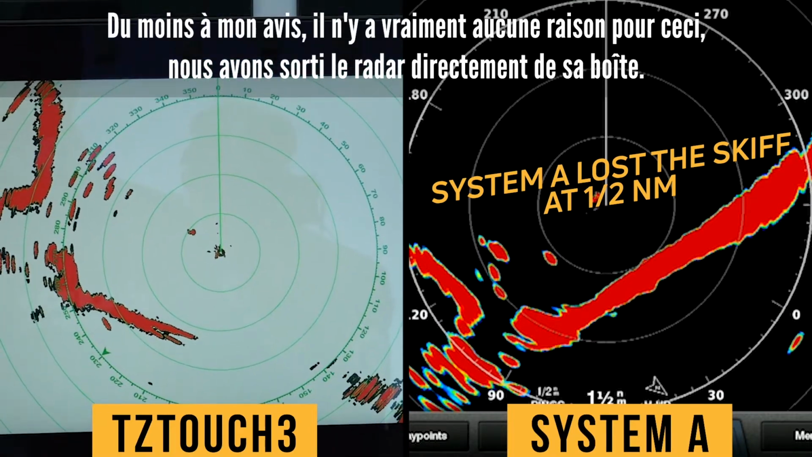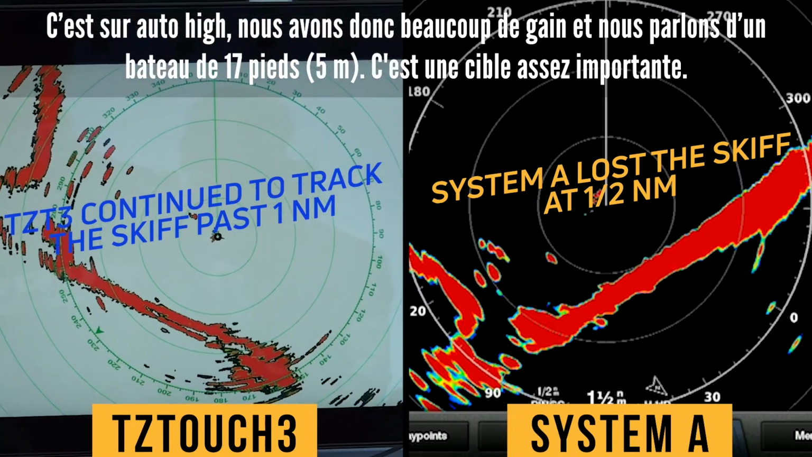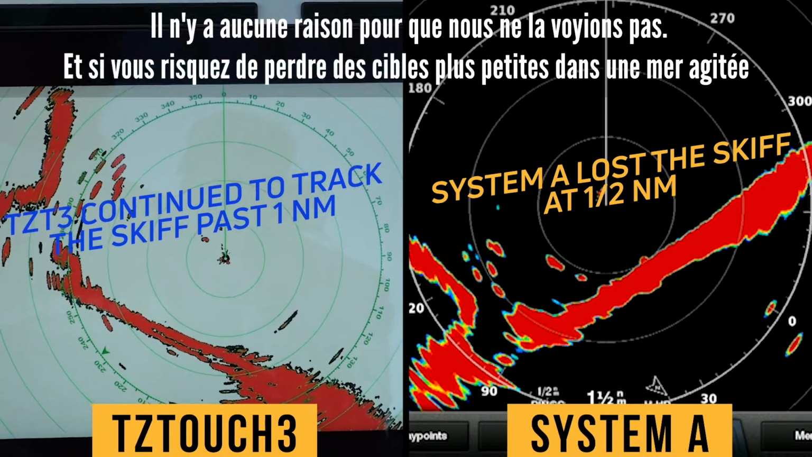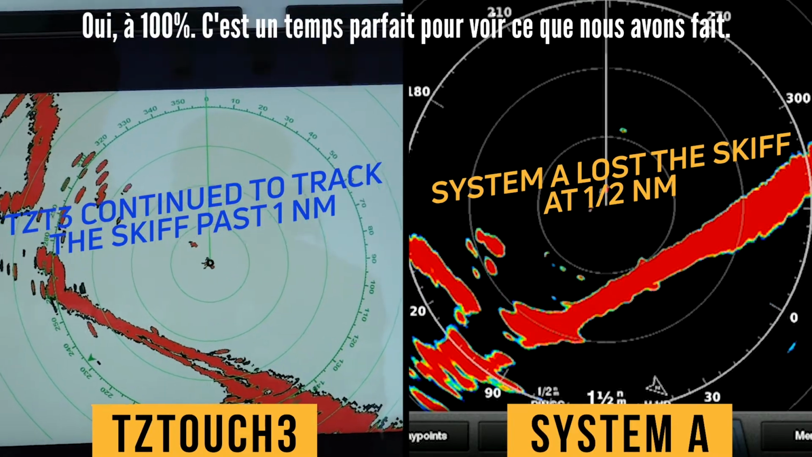We have it set out of the box. We're using auto high, so we have a lot of gain. And he's still a 17-foot boat, so he's a decent target. There's no reason we shouldn't see him. And while you might lose smaller targets in heavy seas, we're not in heavy seas. It's about as beautiful as it gets, Mike, don't you think? Yeah, 100%. This is perfect weather to see what we've got going on.